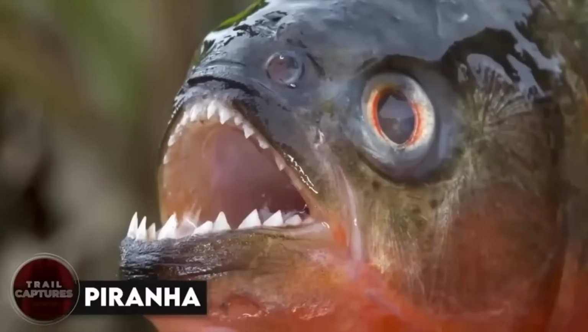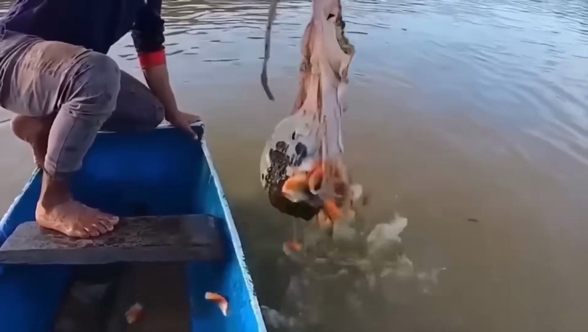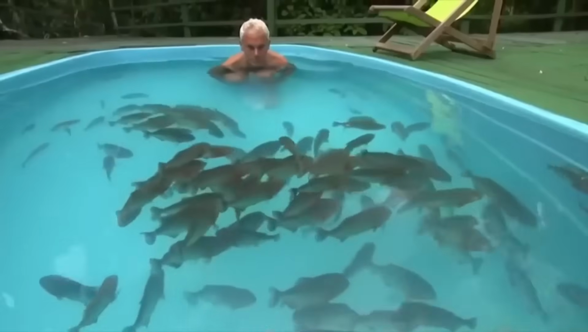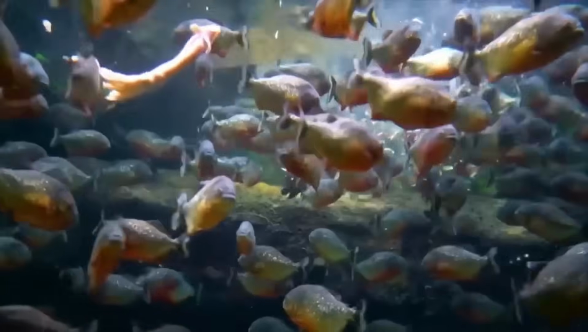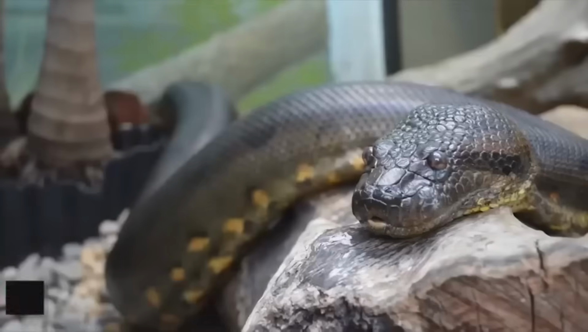Piranha. Piranhas are notorious for their sharp teeth and aggressive reputation. I mean, who hasn't seen those crazy movies where they go on a feeding frenzy and chomp through everything in sight? But the truth is, these fish are usually pretty chill, unless they feel threatened. Sure, they might look like they're straight out of a horror movie, but if you don't mess with them, they won't mess with you. That being said, it's still pretty nerve-wracking to swim in water where they live. I don't know about you, but I'll stick to the pool, thank you very much.